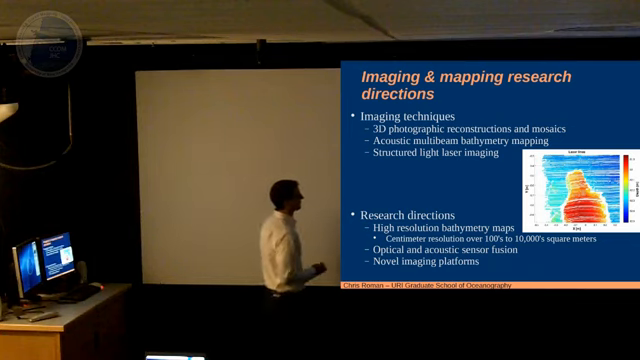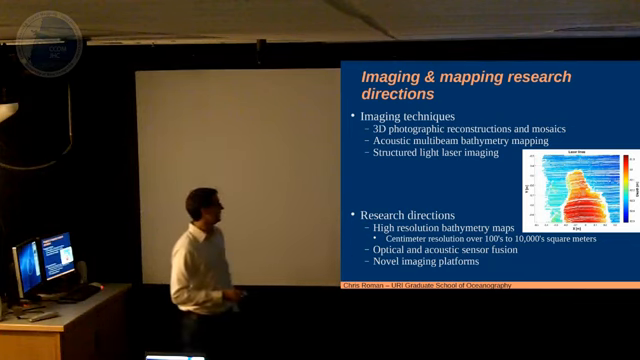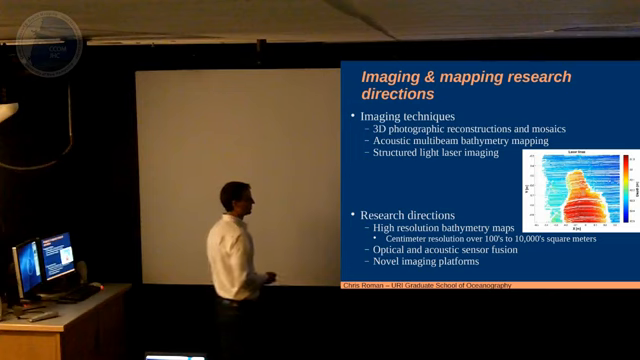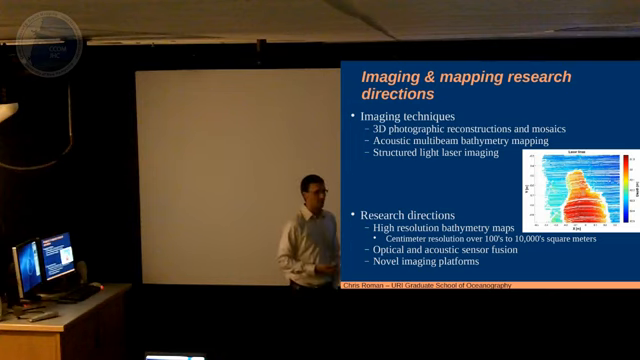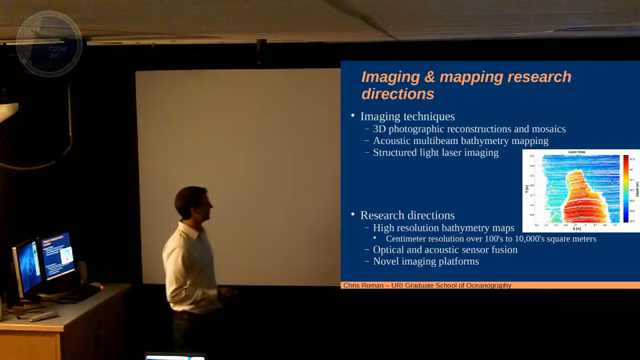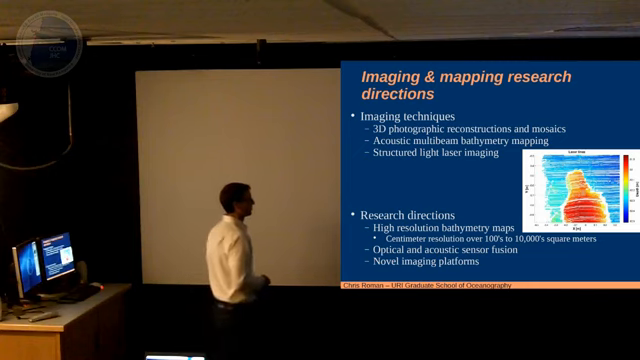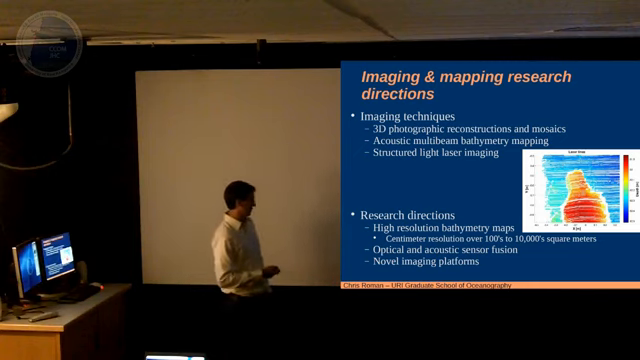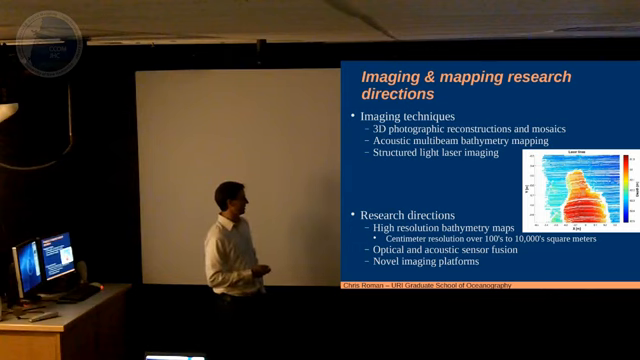So what we're going to talk about today is imaging techniques. We're working with 3 basic systems. For 3D photographic reconstructions we use high-resolution cameras, and we use high-frequency multi-beam sonars. By high, I mean 1,375 kilohertz or 2.2 megahertz, so a little bit different than the shipboard sonars, which most of you are probably much more familiar with than I am. And then a structured light laser imaging system. This will be part of the talk. If you're not that familiar with what structured light imaging is, we'll talk about that.